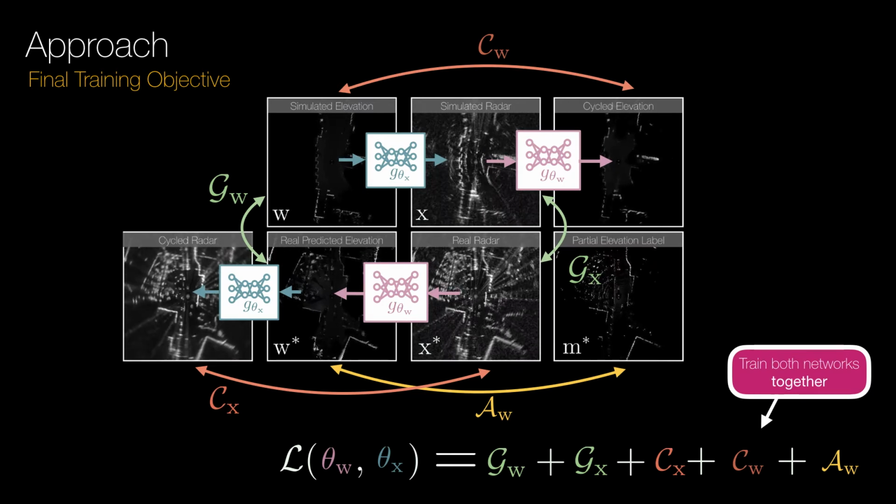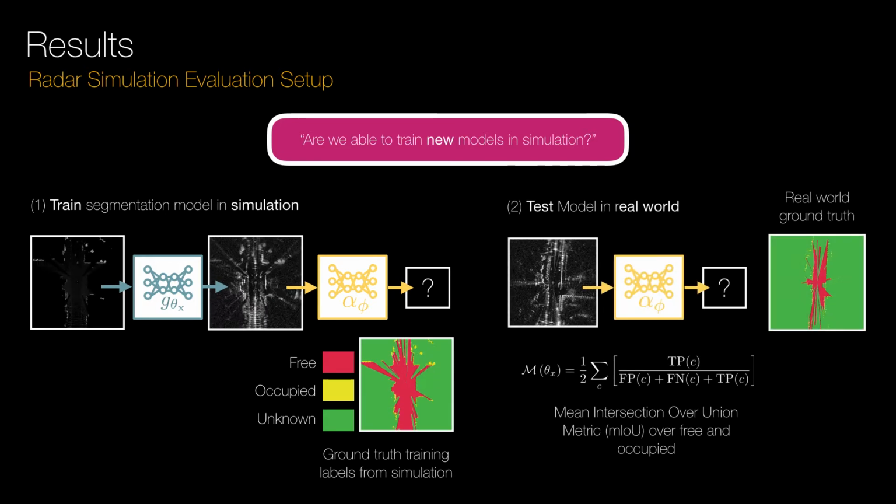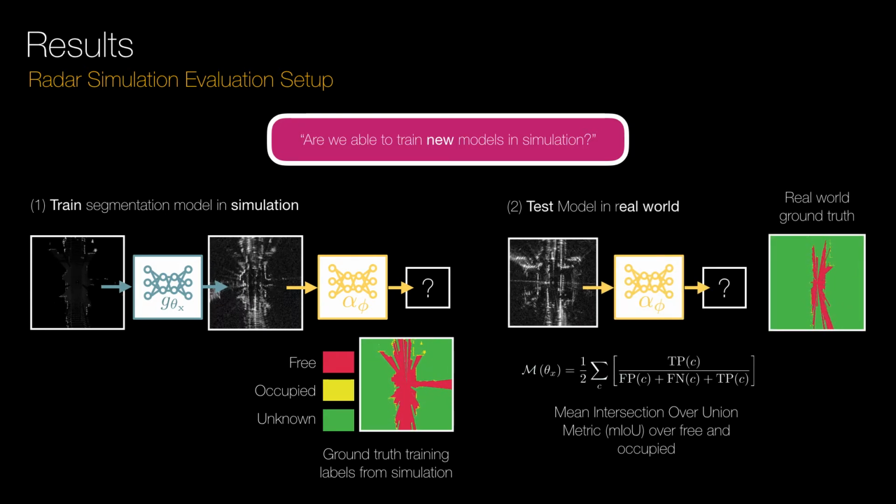The primary motivation for learning a radar sensor model was to assess the feasibility of training models in simulation before real-world deployment. To assess how far we are able to achieve this goal, we consider training a segmentation model in simulation, which partitions the space into occupied, free, and unknown space. The performance of the segmentation model is then evaluated on real-world data using the mean intersection over union metric. As we only have partial labels available, this is evaluated only for the free and occupied space.